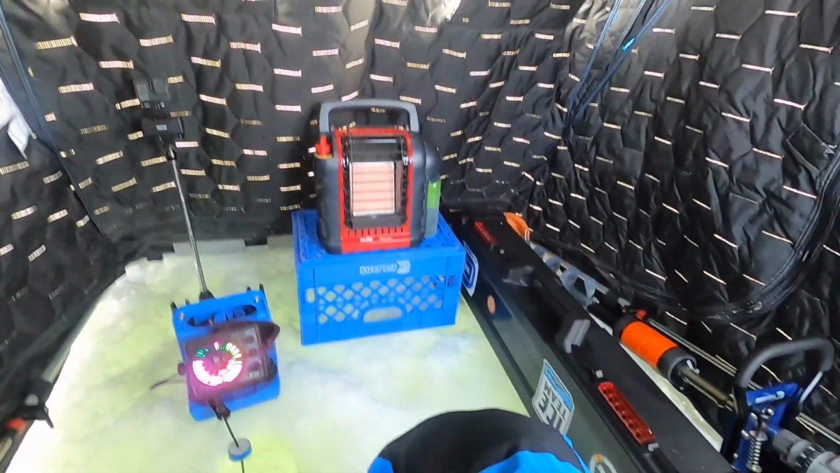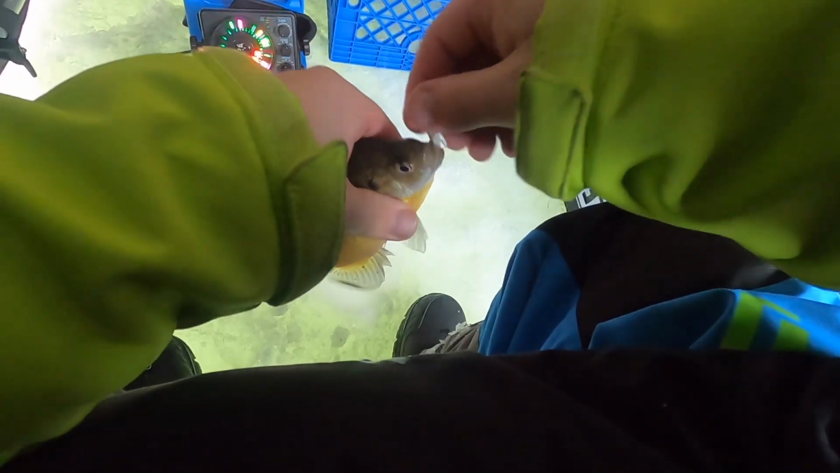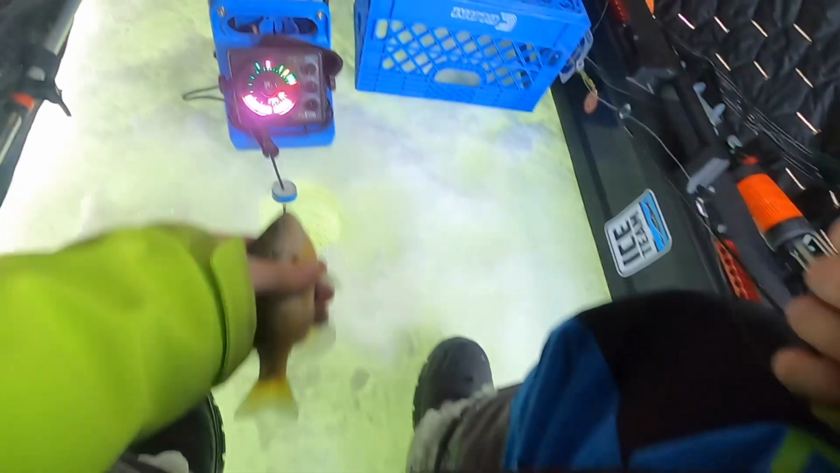Got him. Well, not very big, but hey, it's fun when you're catching fish. And on a cold day like today, it's just fun. Not what I'm after, but hopefully we can get into something bigger. We'll just have to see.